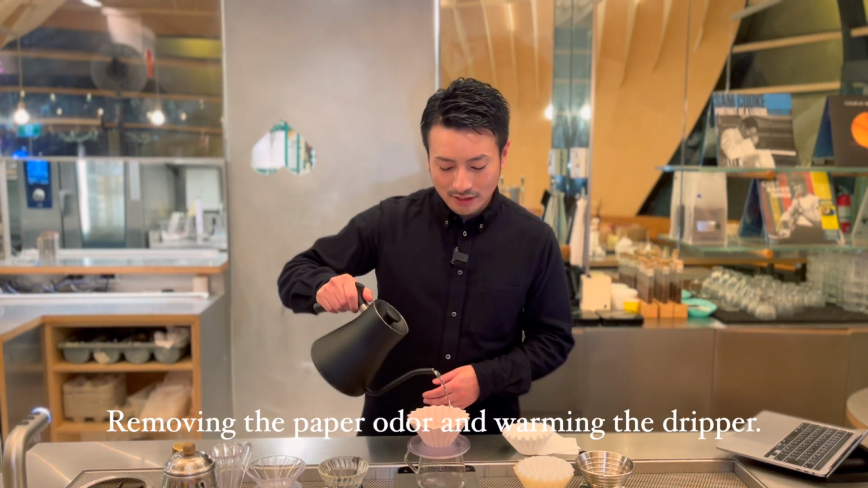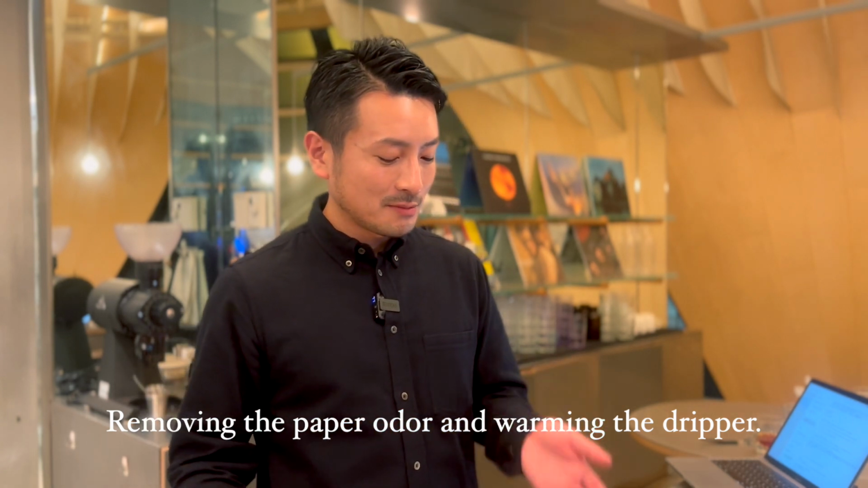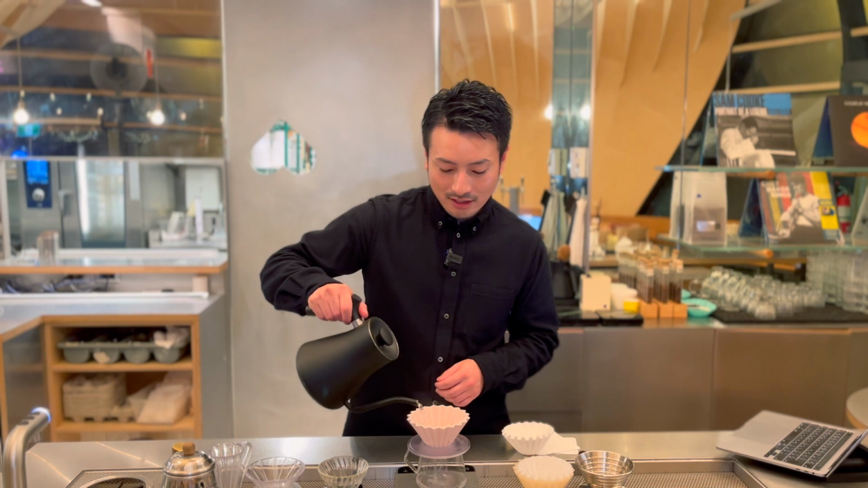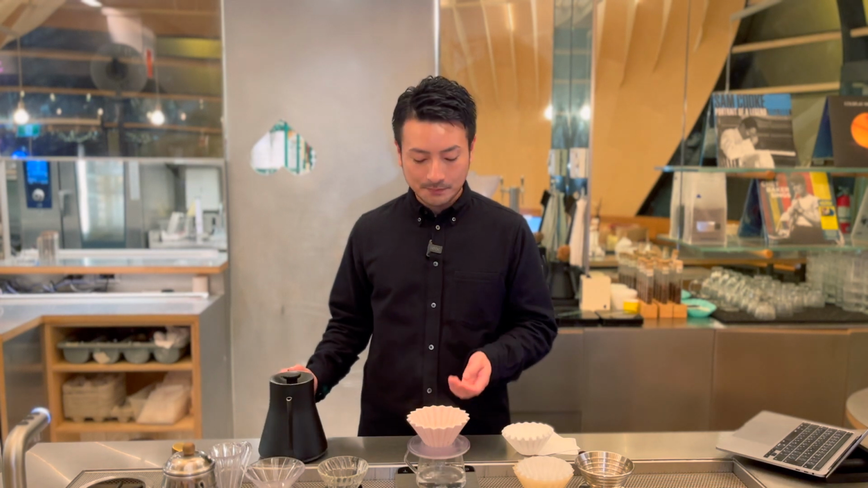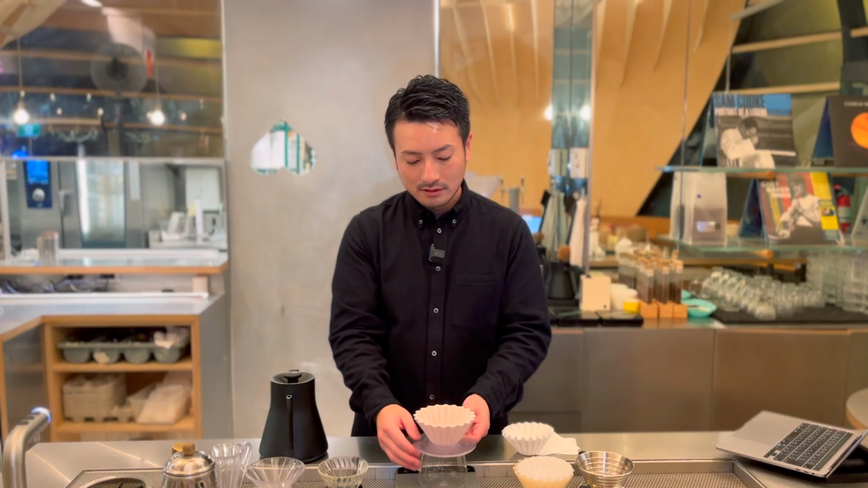If you don't rinse properly, the paper smell can still transfer to your coffee, and the dripper doesn't warm up enough, which can mess with your brewing temperature. How much water should we use? It depends on the type of filter, so it's worth testing how much it takes before the paper smell disappears. For me, I keep rinsing until I can't smell the paper anymore.